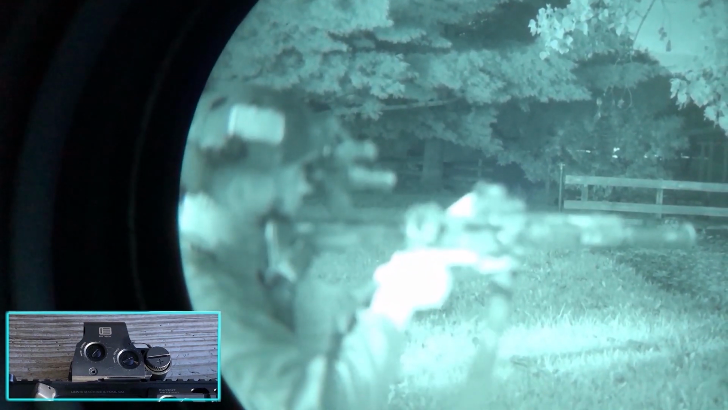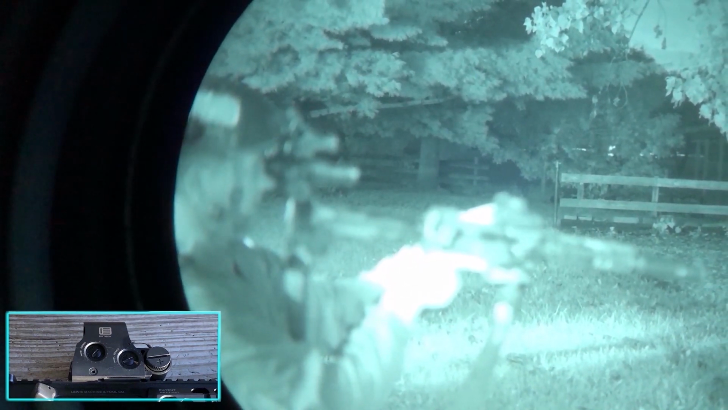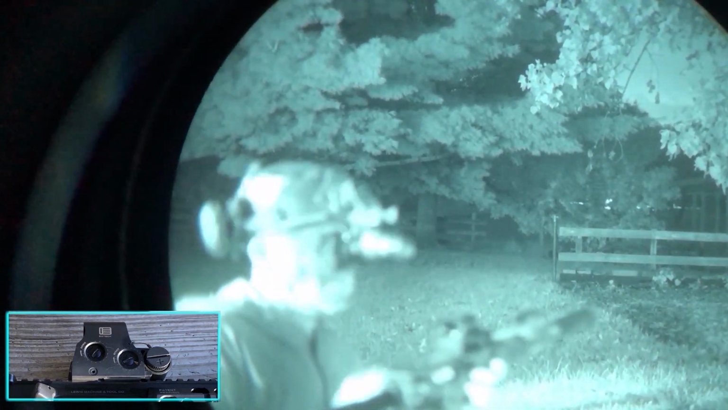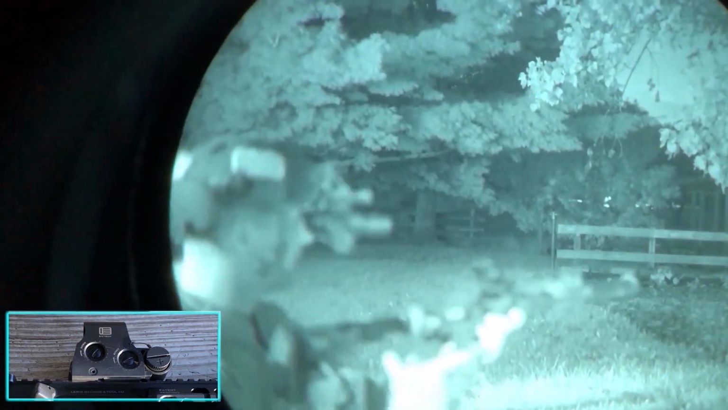EOTech. Make sure she's on. Yeah, let's turn it down. A lot of people don't know that you don't need the night vision version of an EOTech for it to work. You can actually turn the brightness all the way down and it still works.